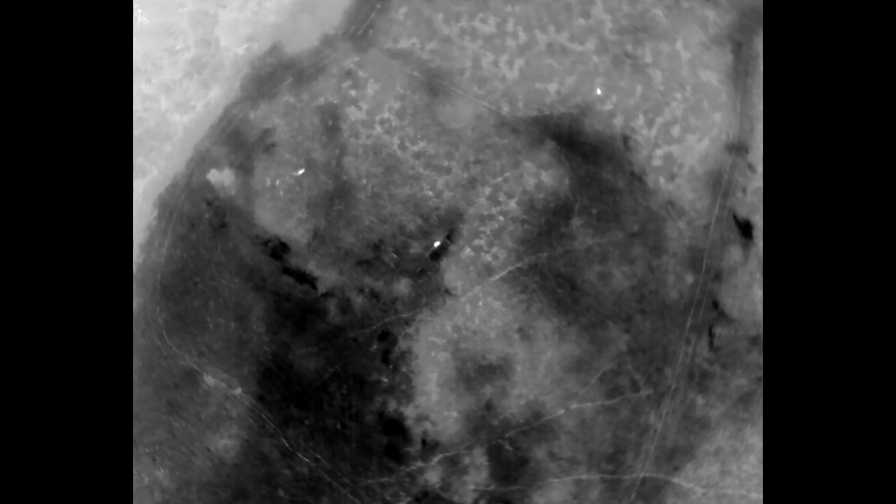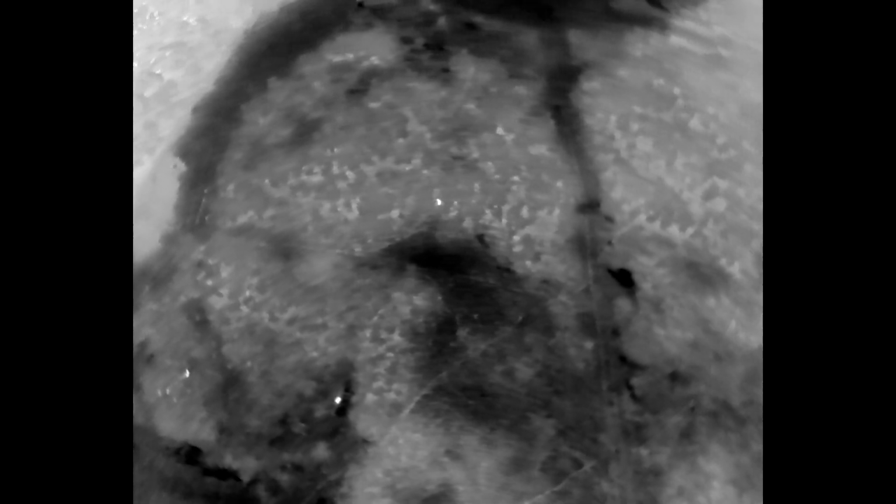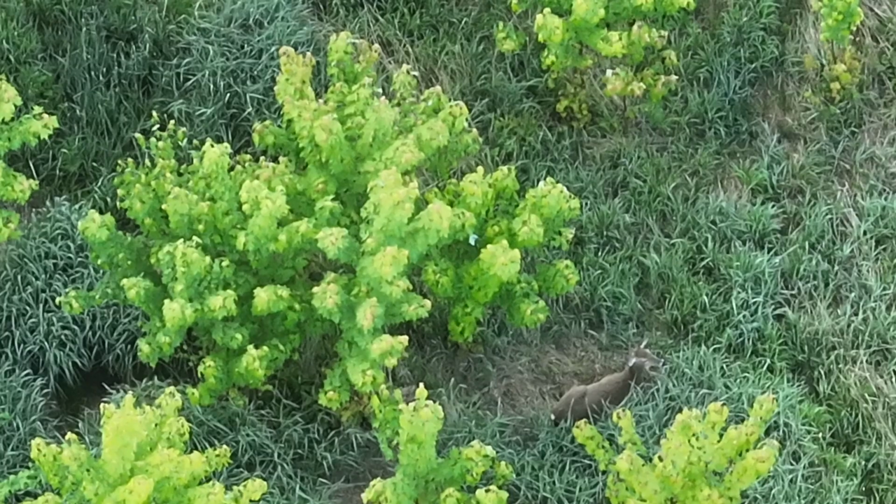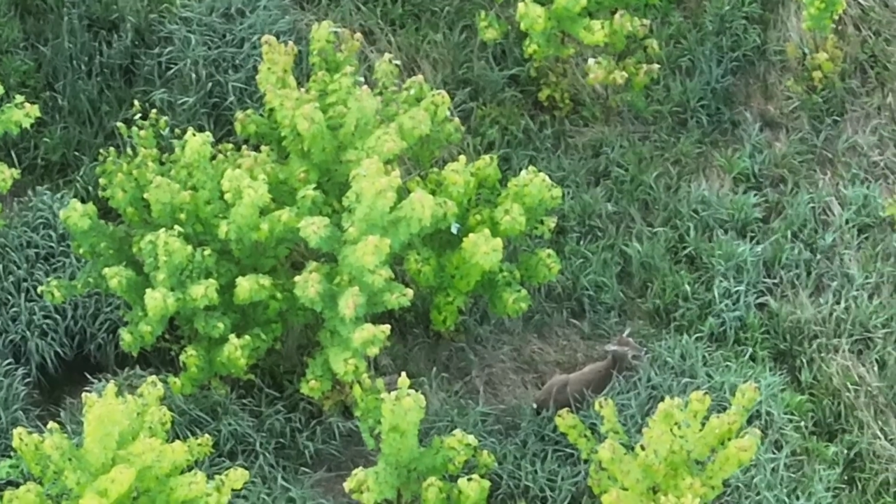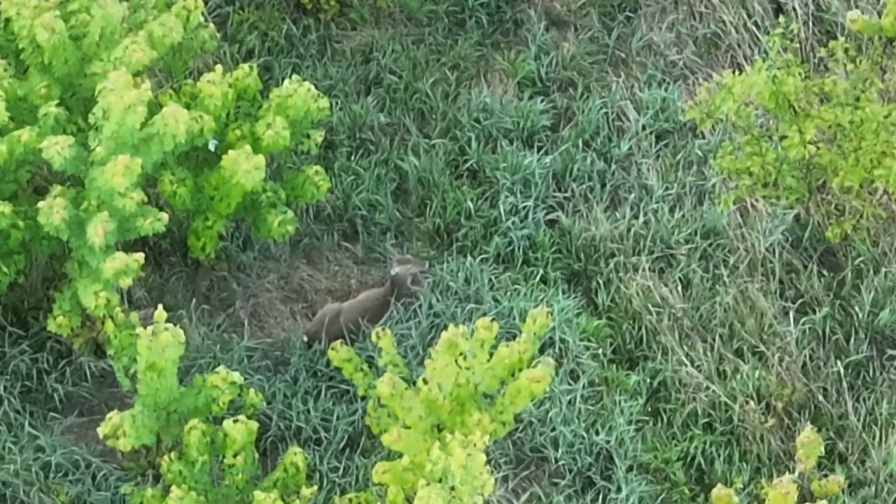We'll keep our eye on it and figure this deer out. I do think the larger of the three in this shot is at the top of this group of three. So as we process here, continue to look for animals. This is kind of what I would say is a buck habitat here.